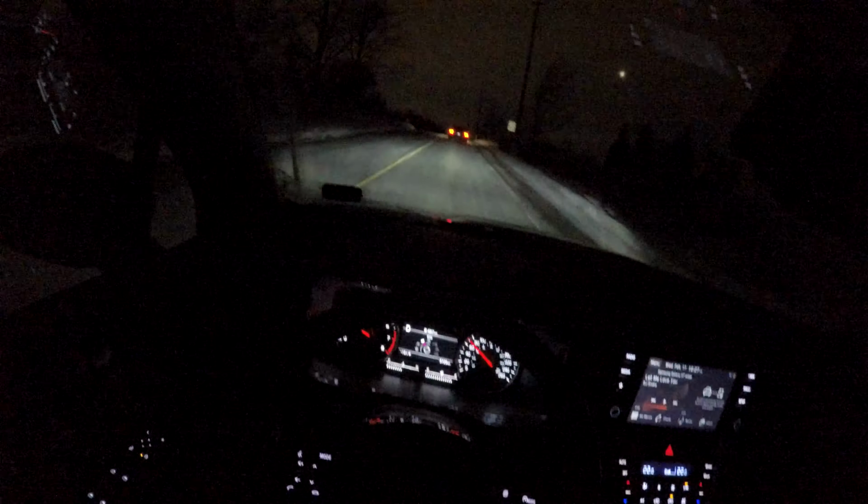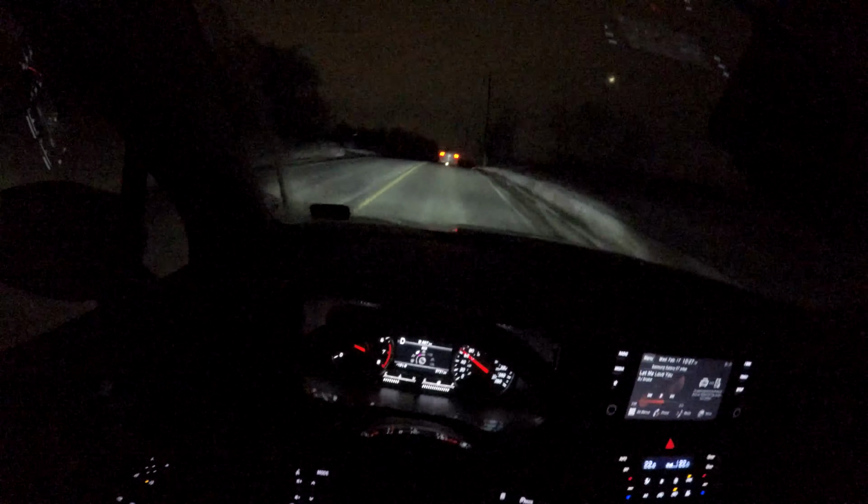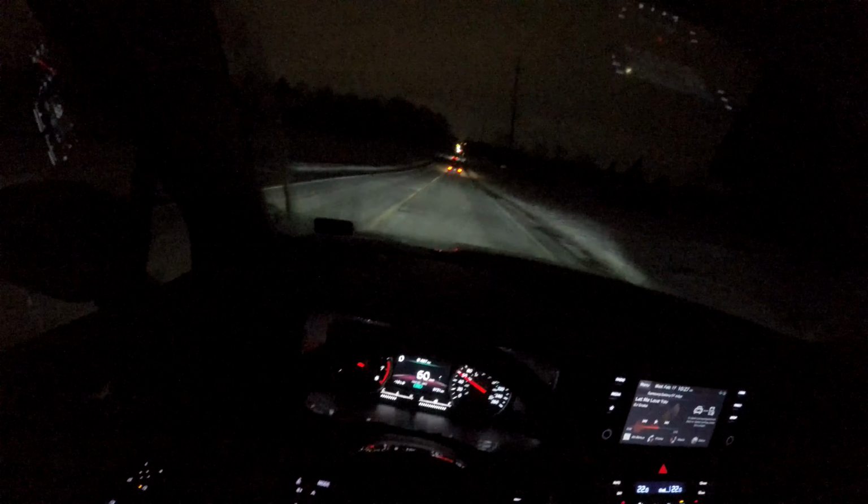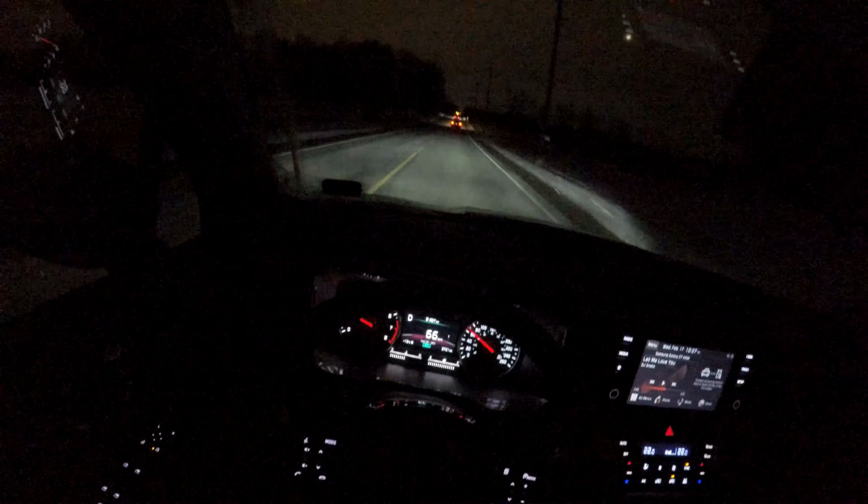Comfort. You know what? Let's put it into eco, just to compensate for what we did. We won't be able to compensate for that, but well, it was fun. And we can put on traction control again.